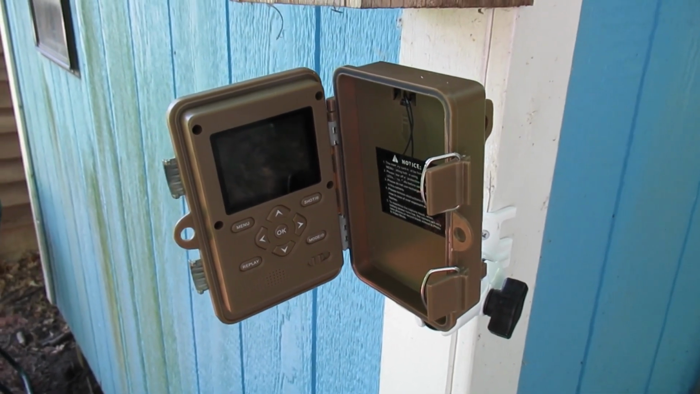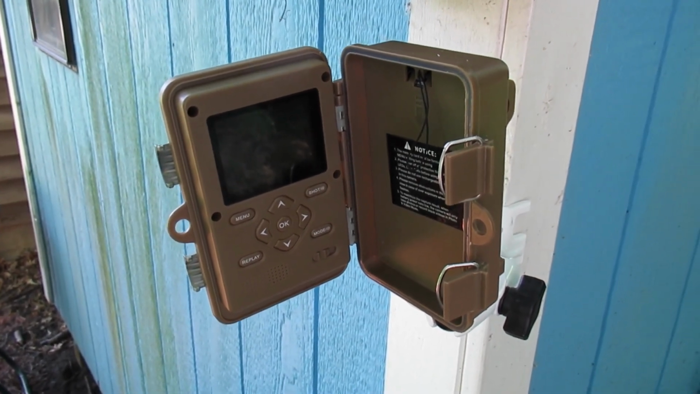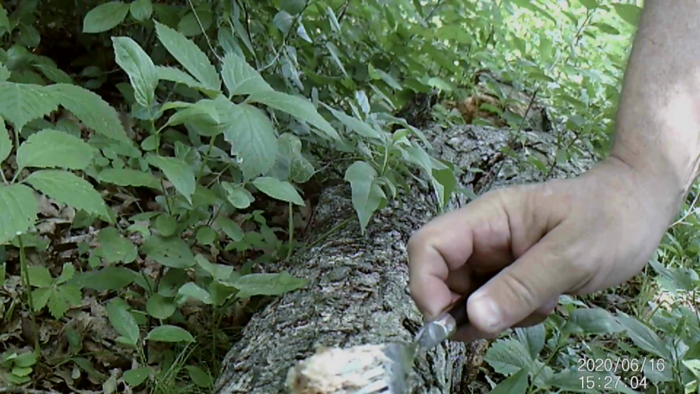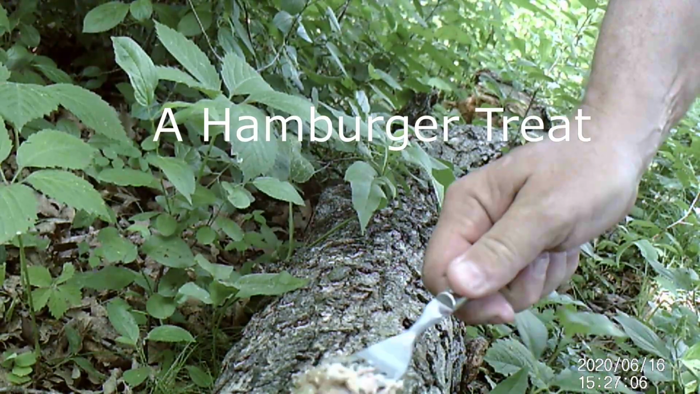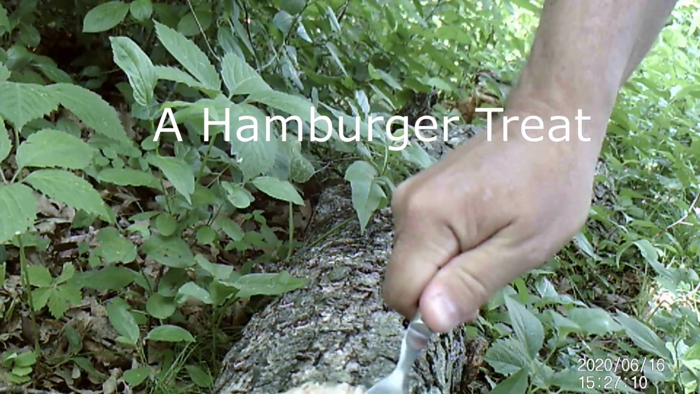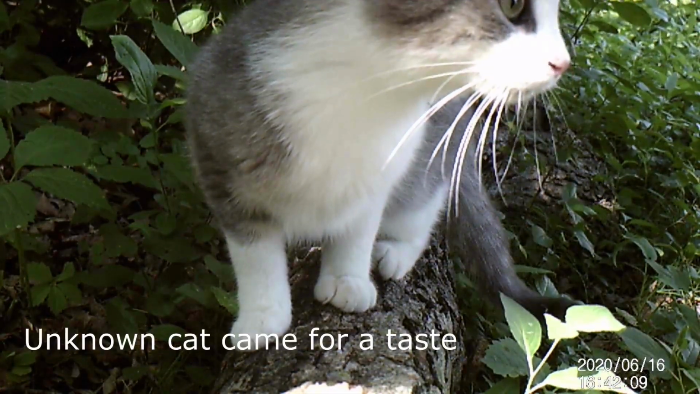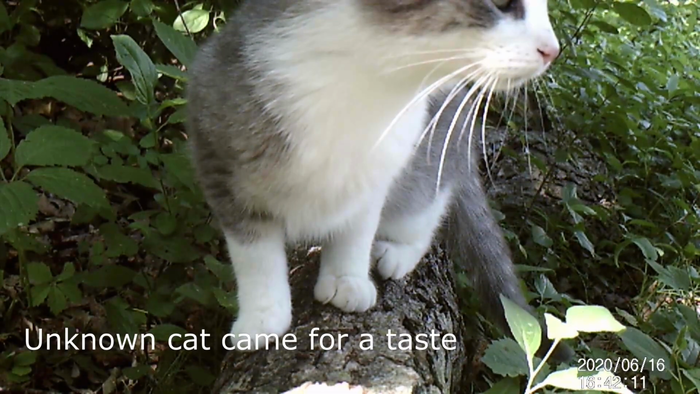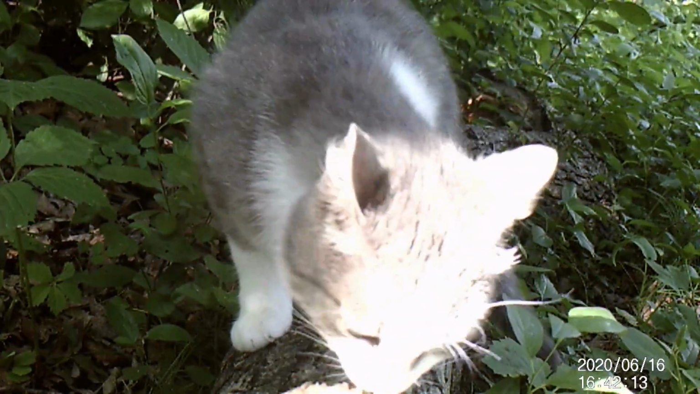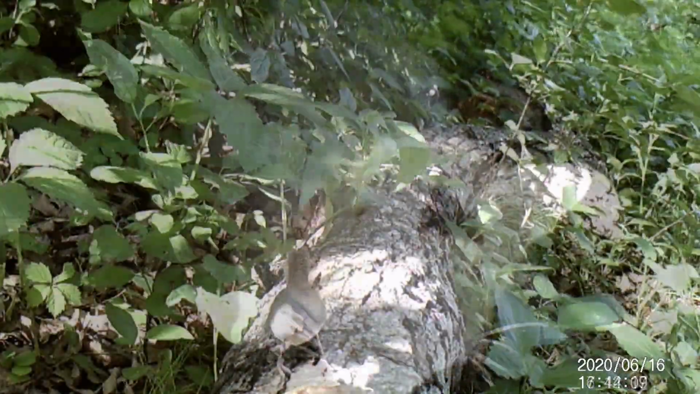So I'll give you a little bit of feedback on what I'm finding on this at this point. The first night, all I did was set it up on a log near my shed to see what I could attract over the night. About half an hour after I set it up, a cat came by. I've never seen the cat before. Well, he liked a little bite of the hamburger.